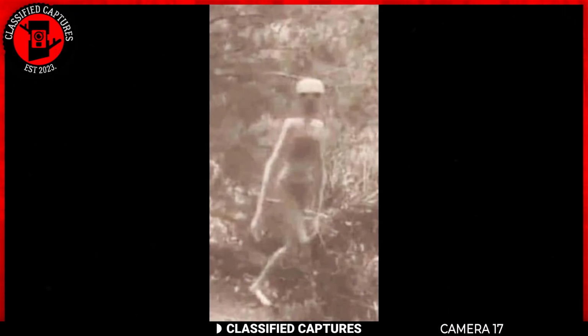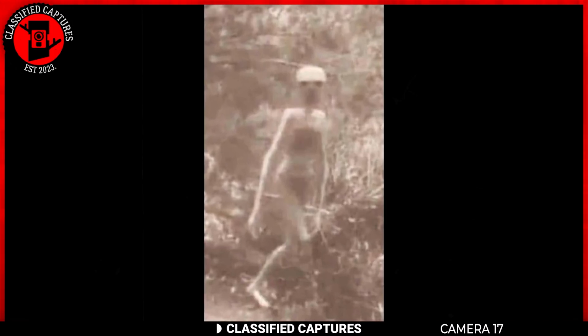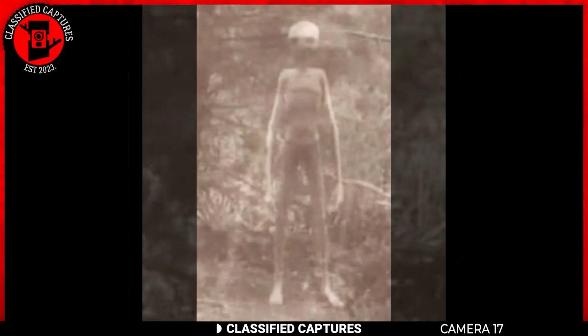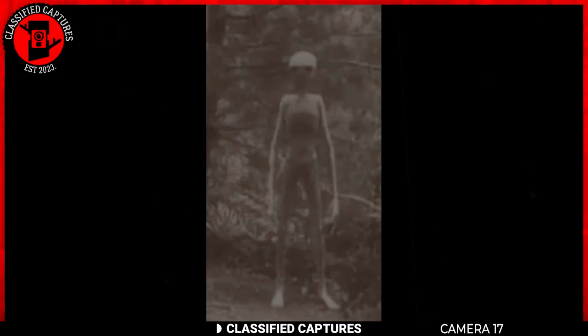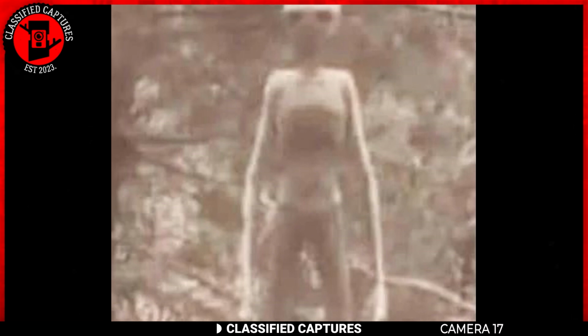Here's another discovery from the 1900s. This is an alleged alien capture in a photograph on August the 25th, 1970, in the Gila National Forest, New Mexico, United States. Just look at this creature, slender body and its chest sticking to its ribs. Its head is small and it seems like it has quite a strange back.